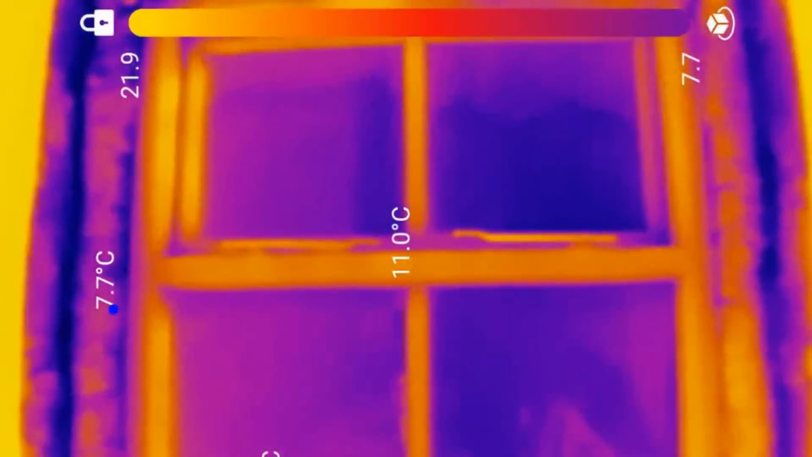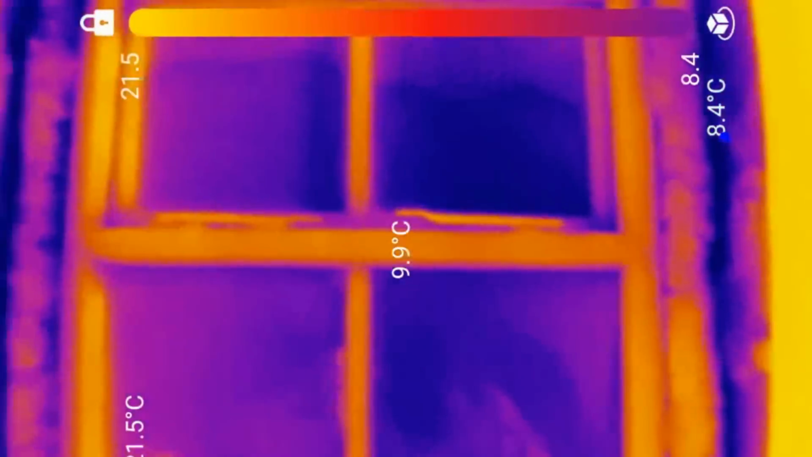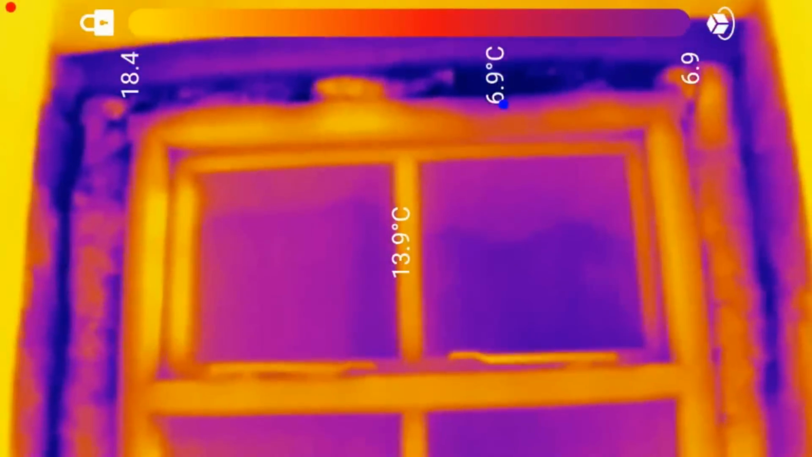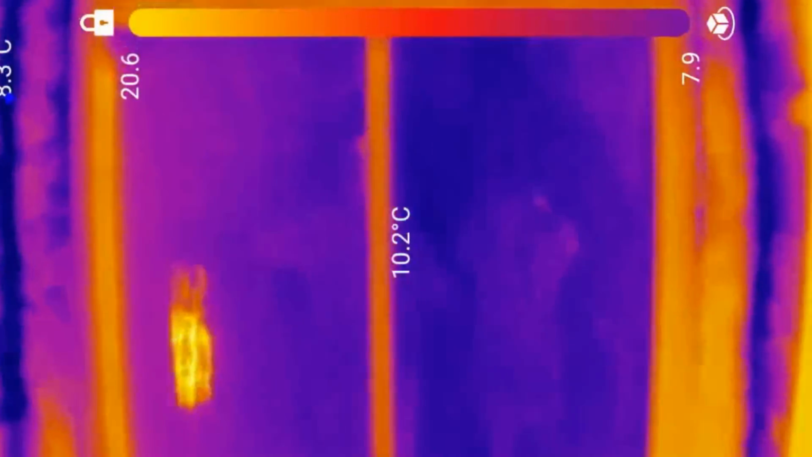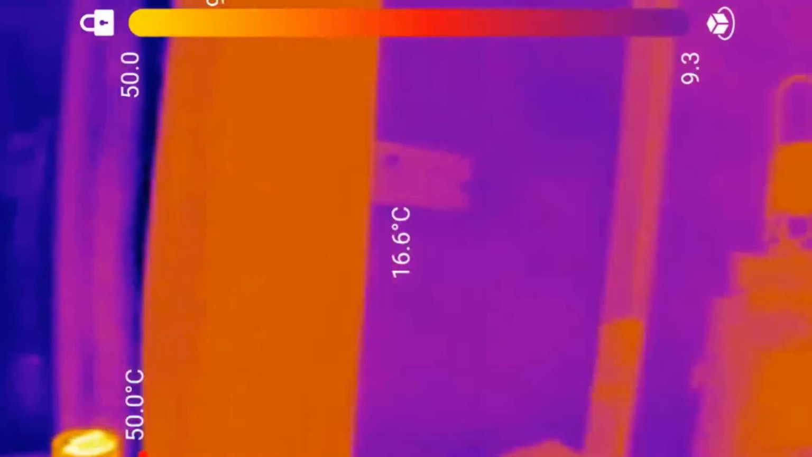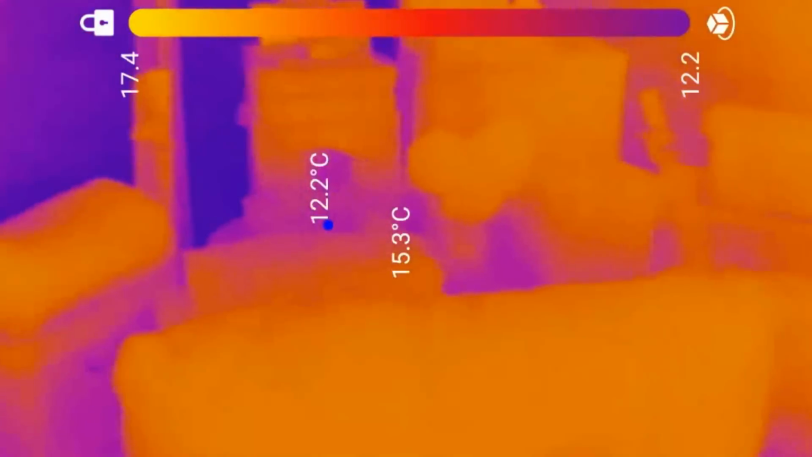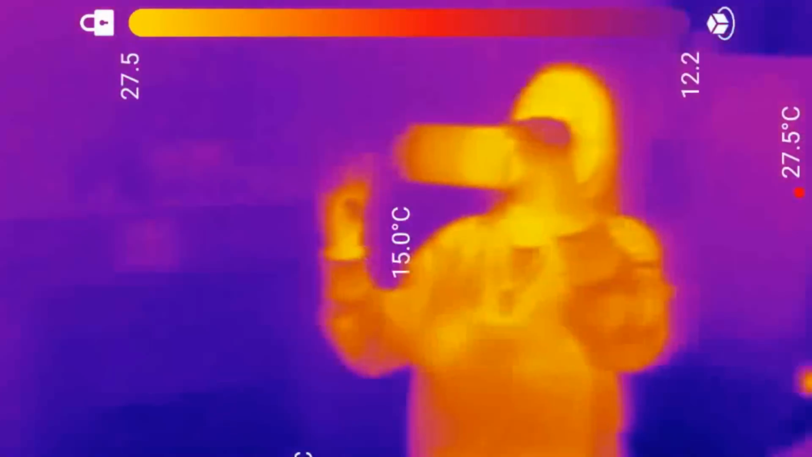It's not actually efficient, it could be pulled out more, but boxed in and patched, you wouldn't get that. Not that I'm going to take every bit of insulation out of this house, but it would have been really interesting to have had this camera previously and gone around any of these bits of insulation that we've done to see the difference.